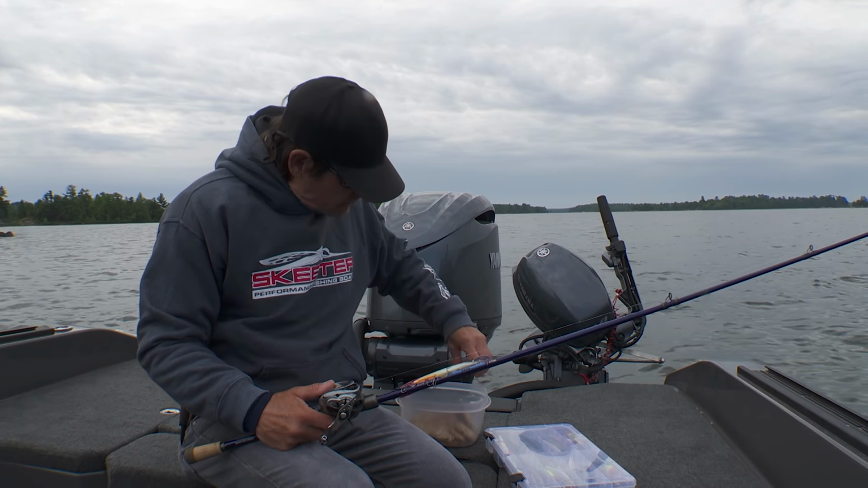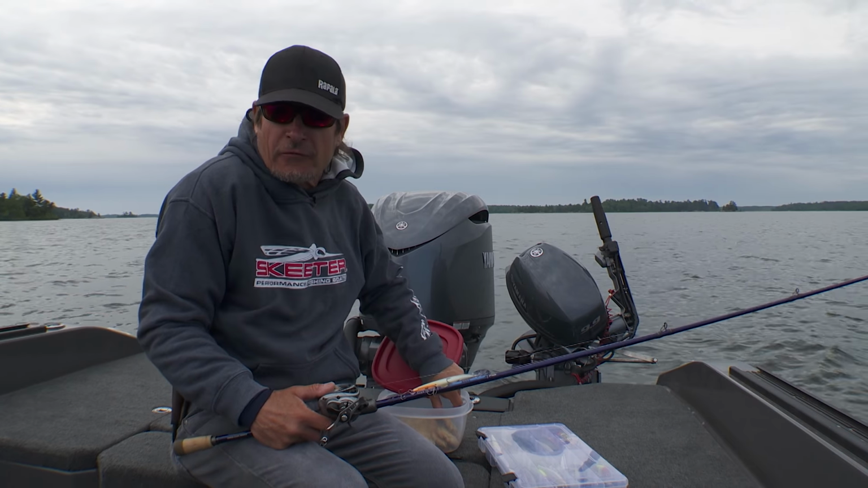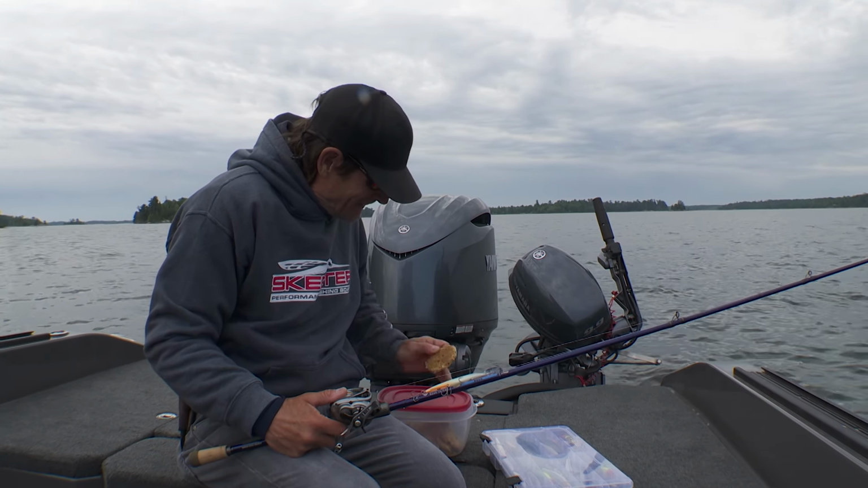And then I pulled some cookies out here because I wanted a little mid-morning snack. If someone in your household likes to bake and has some homemade cookies to throw in the boat, bring those along too.